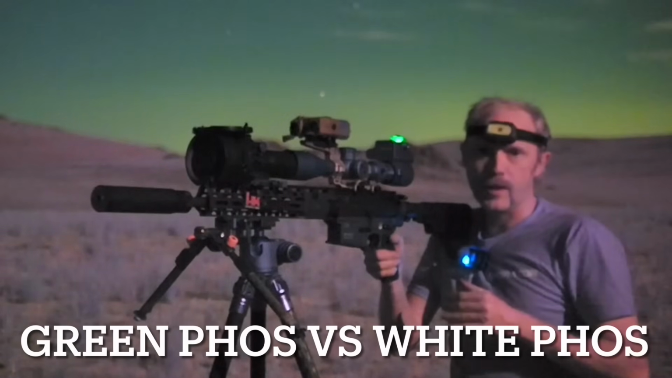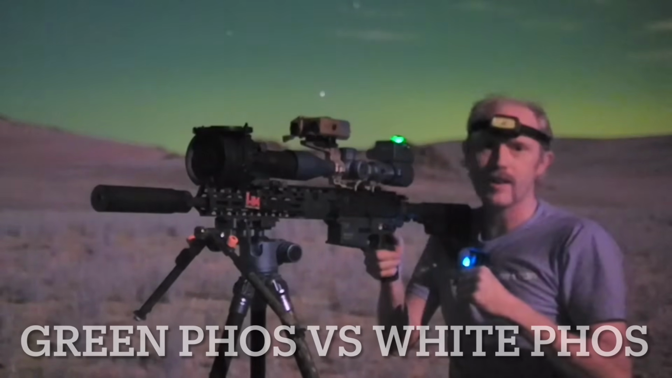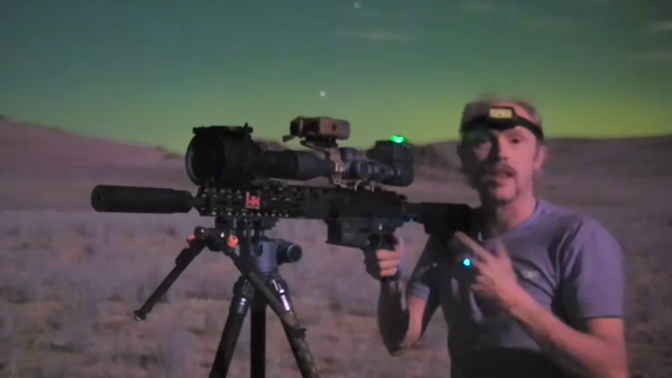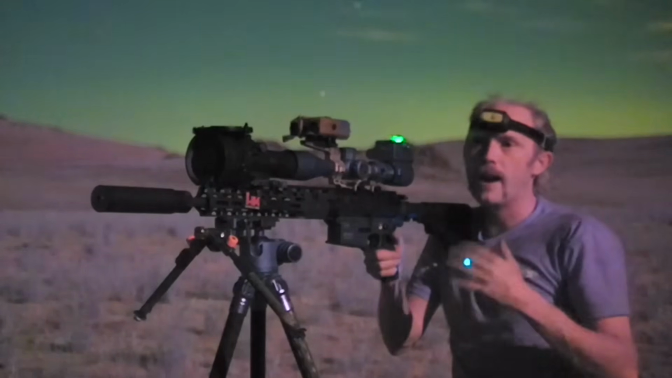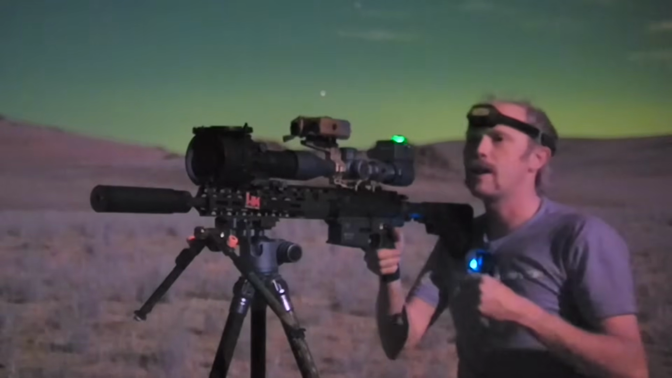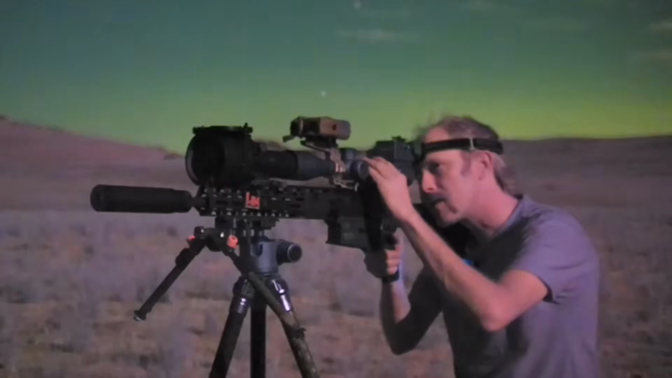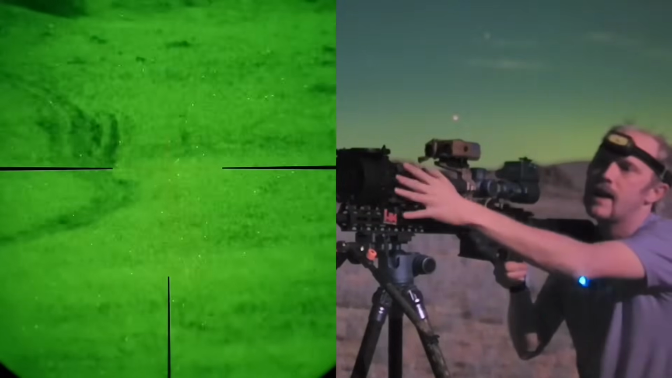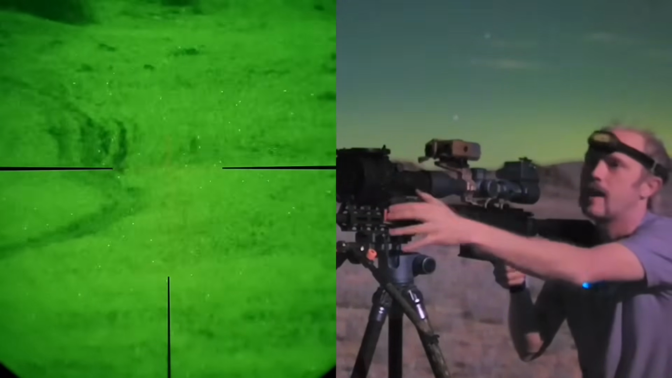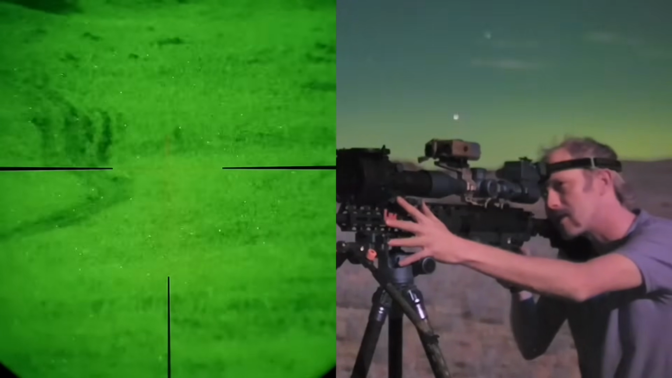Another very common question is green phos versus white phos night vision. So typically on the market, you'll see the green phos priced lower than the white, and the white, to me, is kind of a newer, maybe generation of night vision, but let's just take a look and see what we can see through each. So right now, you're looking through my kind of older PVS 27. This is a green phos.